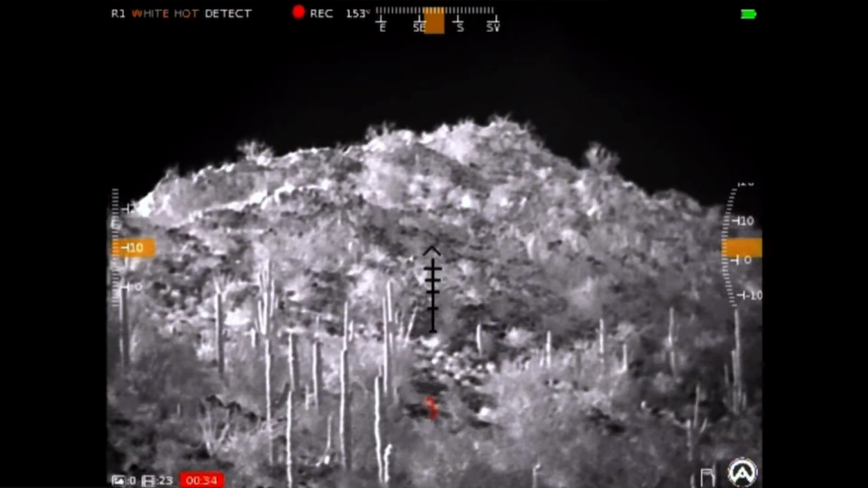And if you're shooting at dusk hours, say you're predator hunting in Arizona or New Mexico, you might think it's a coyote, but it's actually a rock, because it's been there all day in the sun and it's emitting that heat that it absorbed throughout the day.